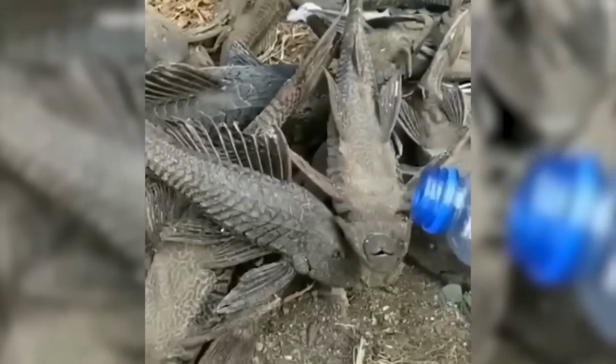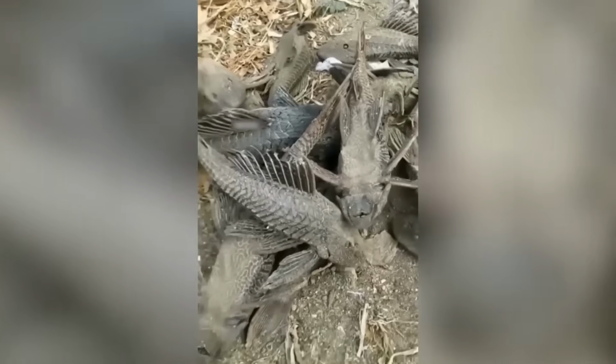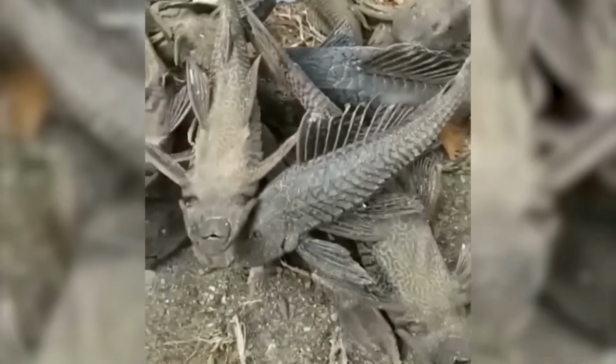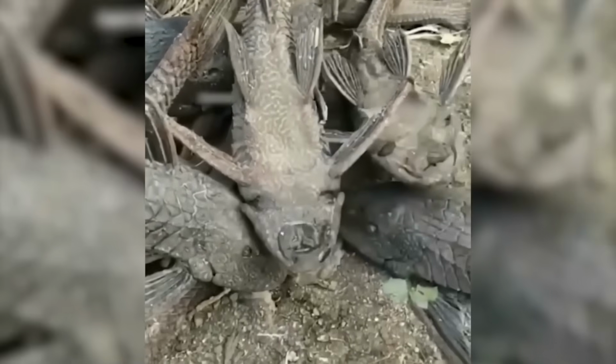Well, it appears quite strange when you view it. This is actually a plico, which is a sucker-mouth catfish with the unique ability to easily survive up to 20 hours without dying out of the water. So even though they appear dried out and scaly, they're still alive and simply need to be returned to the water.